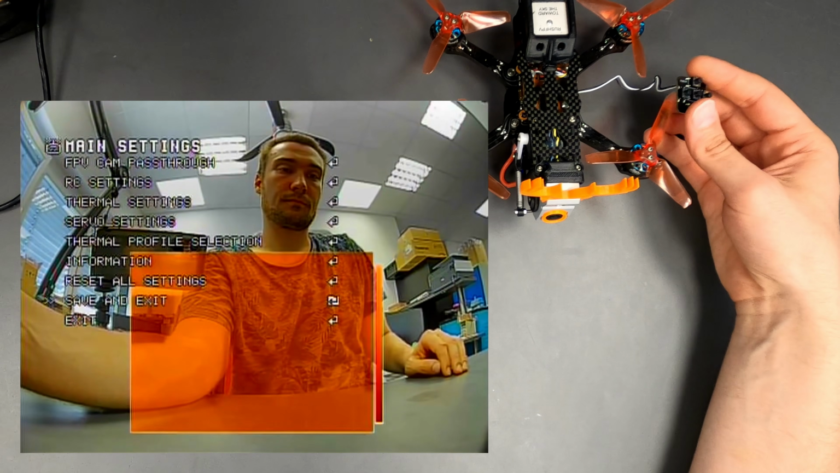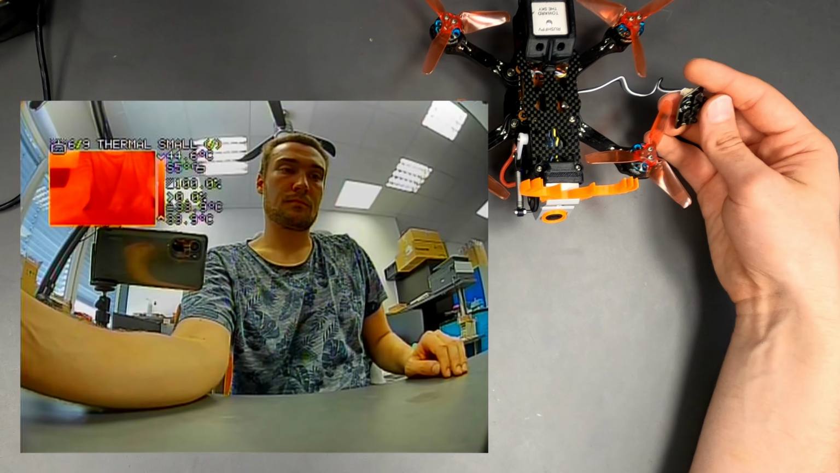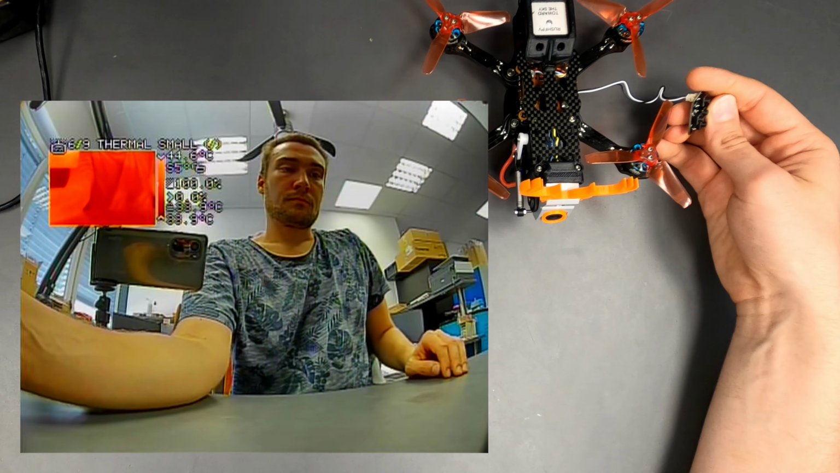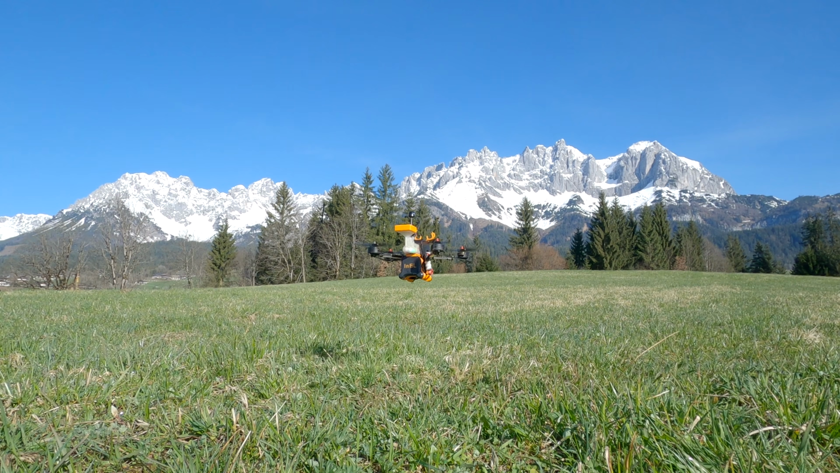After changing the settings, make sure to save and exit. Otherwise, the changes are discarded. Now you are ready for your first flight with the InfiRay IR-Cam.